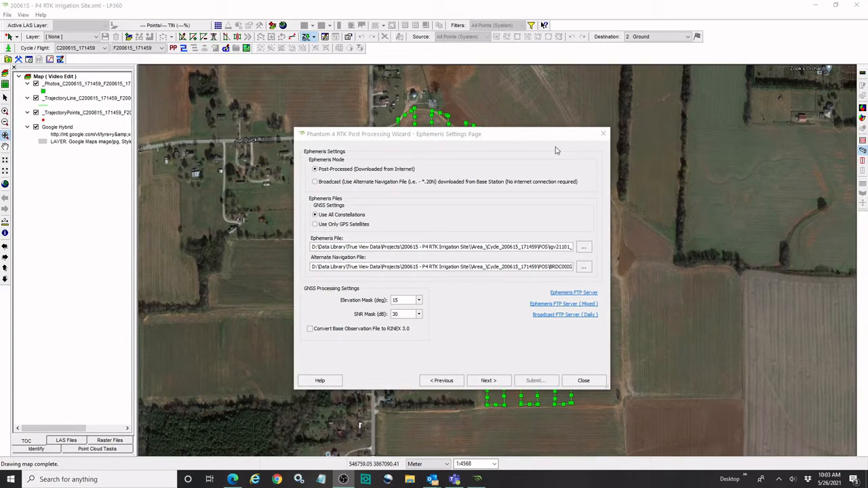This is where we're going to configure the software to download the precise or updated Ephemeris files or alternative navigation files, as well as configure certain GNSS processing settings. Evo is always going to attempt to download the updated Ephemeris files when you first transition to this page or whenever you change some of your settings. Now, of course, you do need an internet connection to do this, so I'll walk through some of these settings and explain what's going on this page.